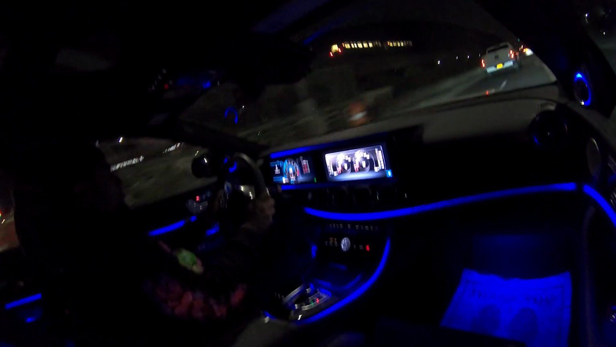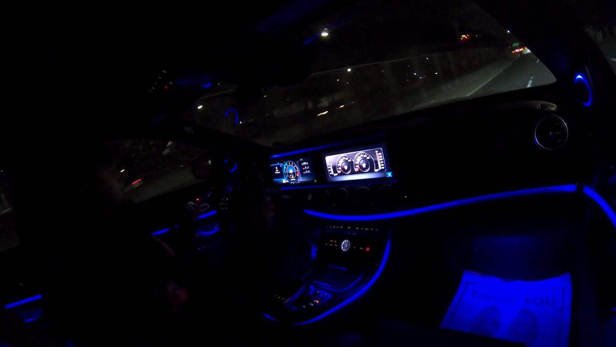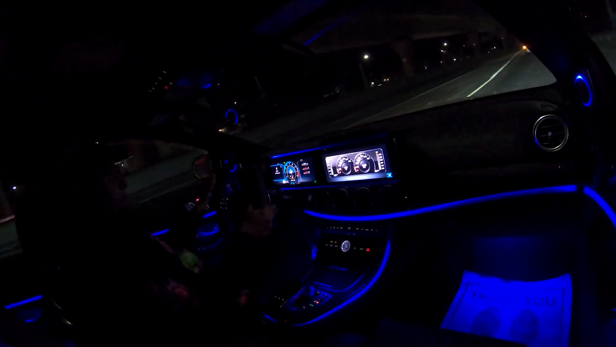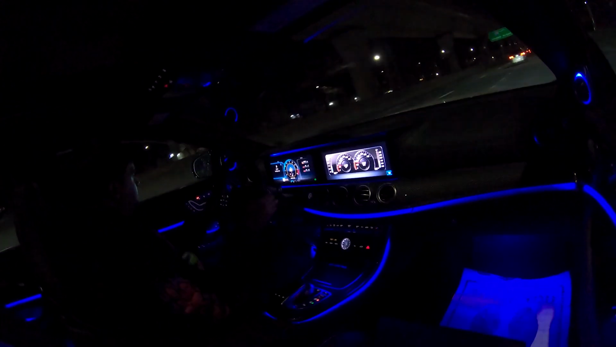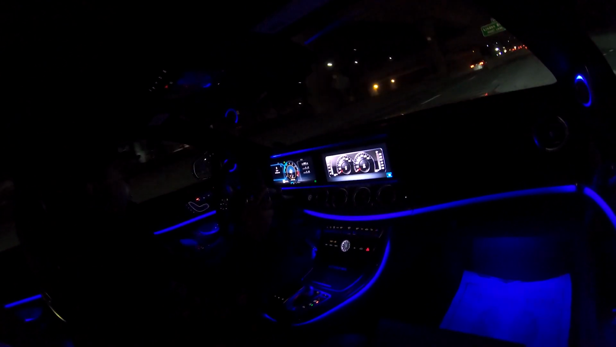Yeah, guys, I chose this over the M5 mainly because of this interior. This interior was probably the main selling point for me, because I have always been a fan of these beautiful Benz interiors, bro. They sound, oh my god, do you hear that? We're coming to a tunnel right now. I hope there's no wind noise.